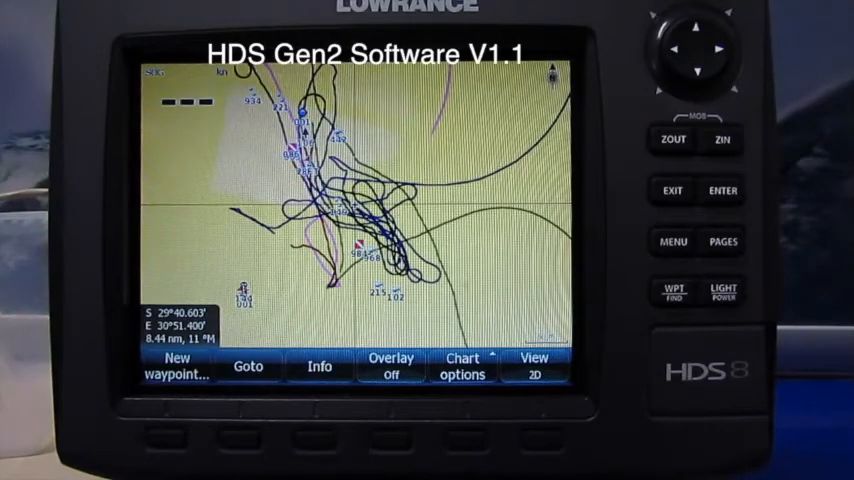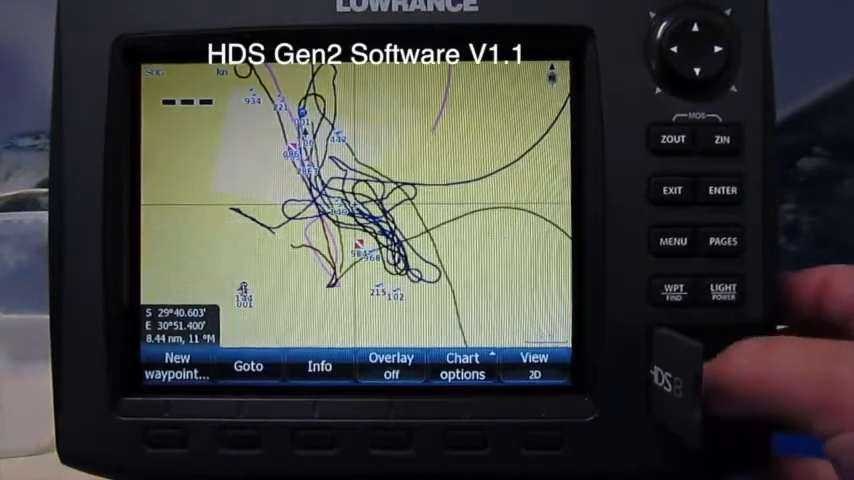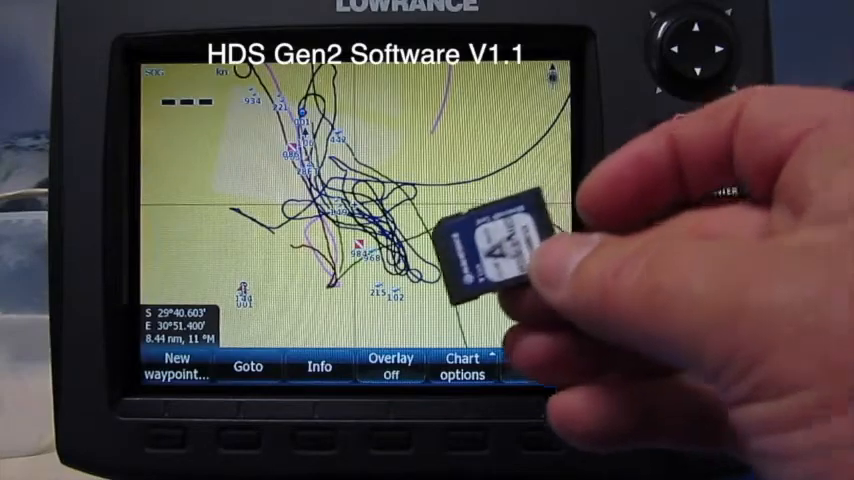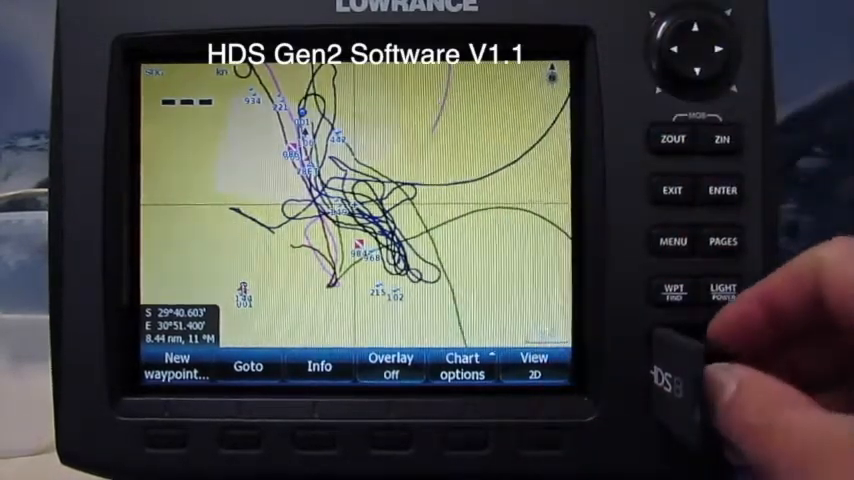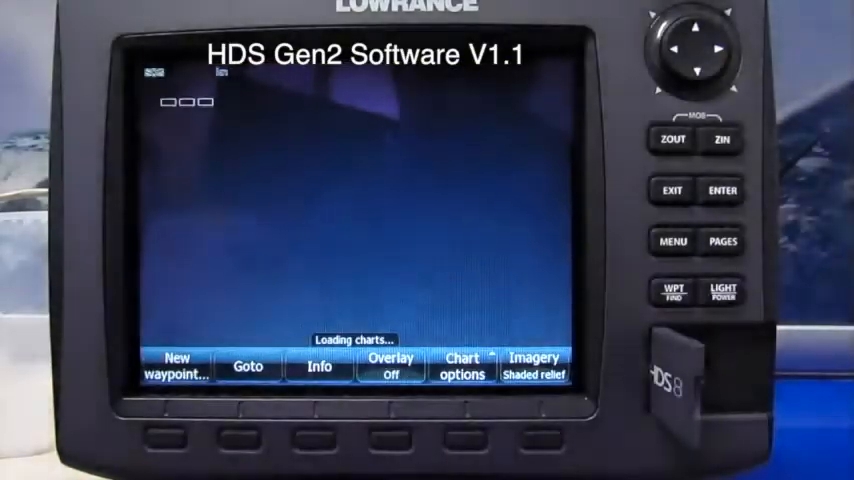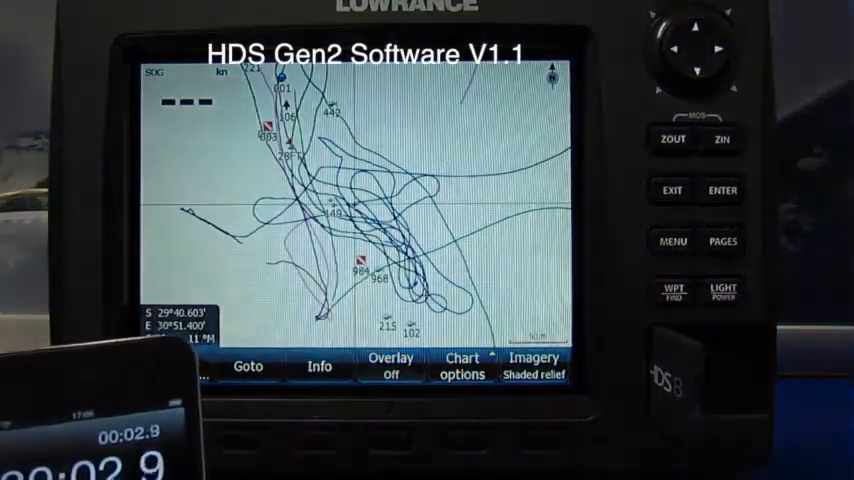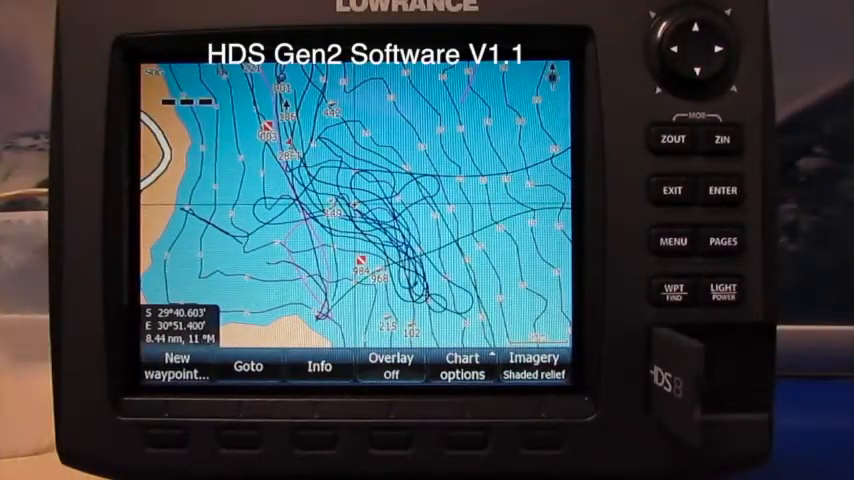The next thing that we're going to add in, we're going to take the Lawrence South Africa charts. So we're going to take that SD card out with our waypoints. We're going to take the Lawrence South Africa chart. There it is there. And we're going to pop it in. Yes, we want to change to that format. And it doesn't take very long. And it's loaded. Call it 5-6 seconds. These charts are up and running.